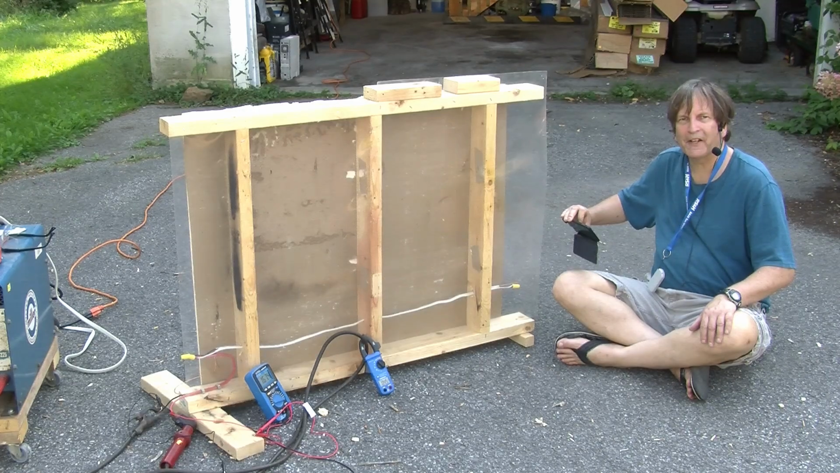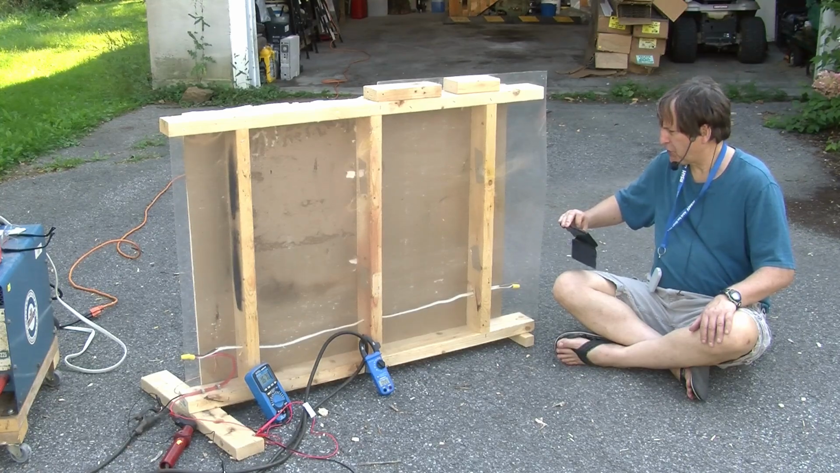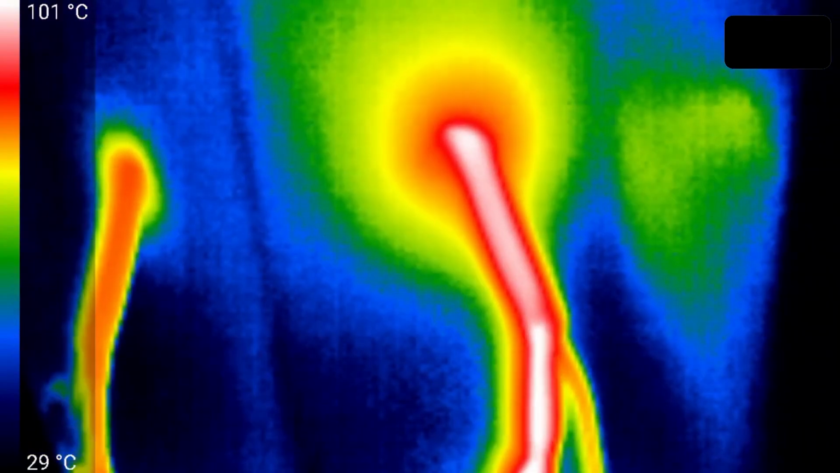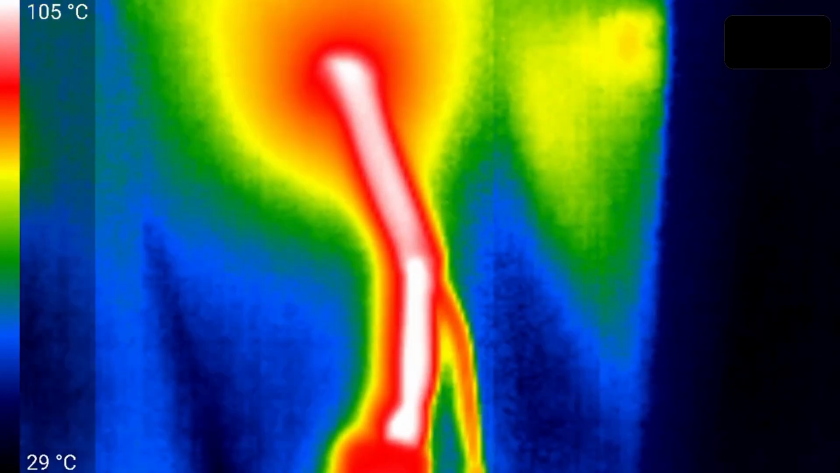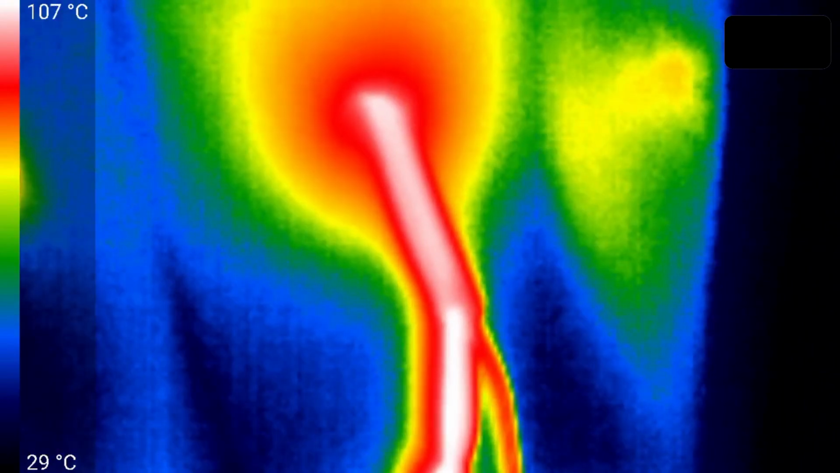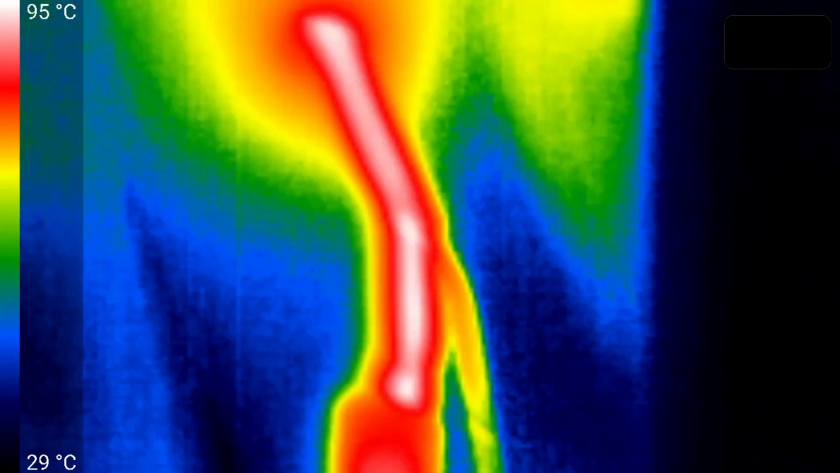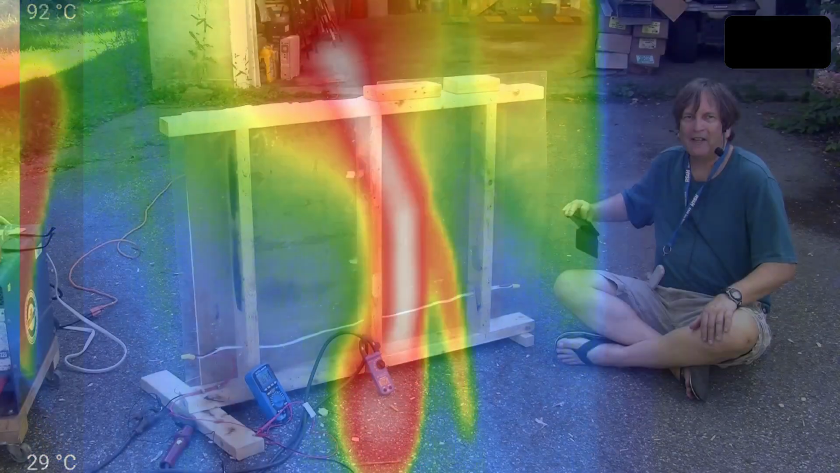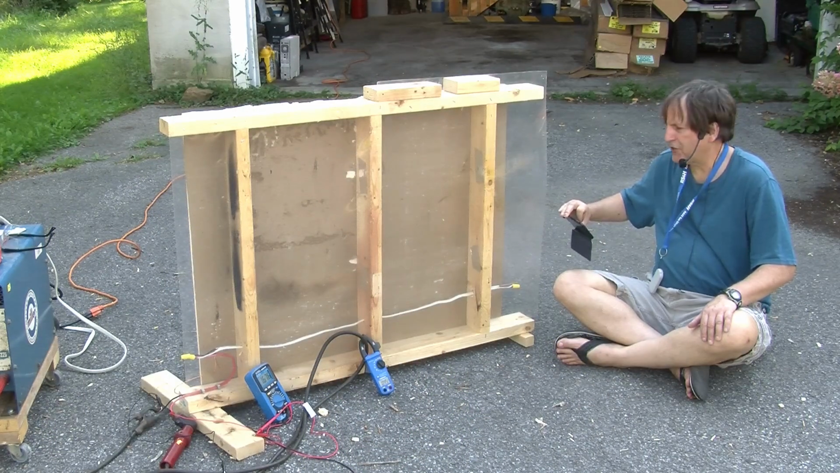So 15 minutes later at 45 amps, and the wire is surviving. The temperature, as I see on the IR camera, is somewhere between 90 and 100 Celsius. I think at its peak it's actually around 100. Actually now it's reading 105, 107, 108. And the wire is doing admirably well. That's probably not too surprising, because if they rated it at 90, they certainly wanted to have a few extra degrees. So again, there is a bit of a margin of error for safety there too.